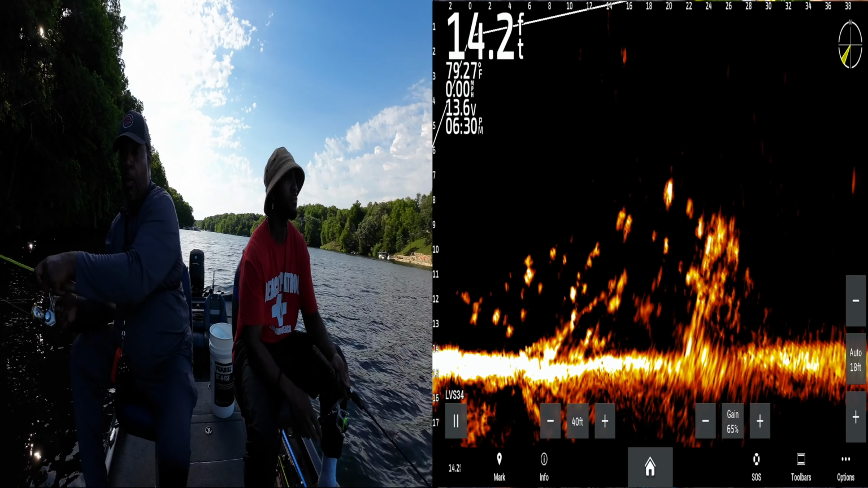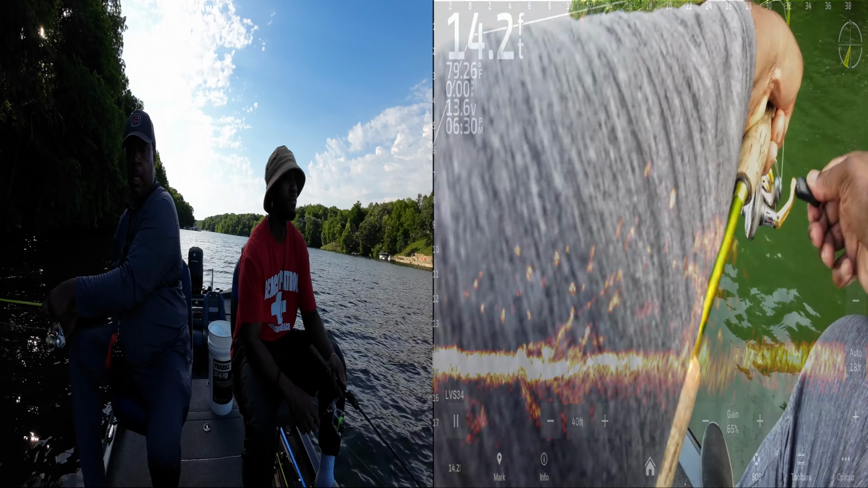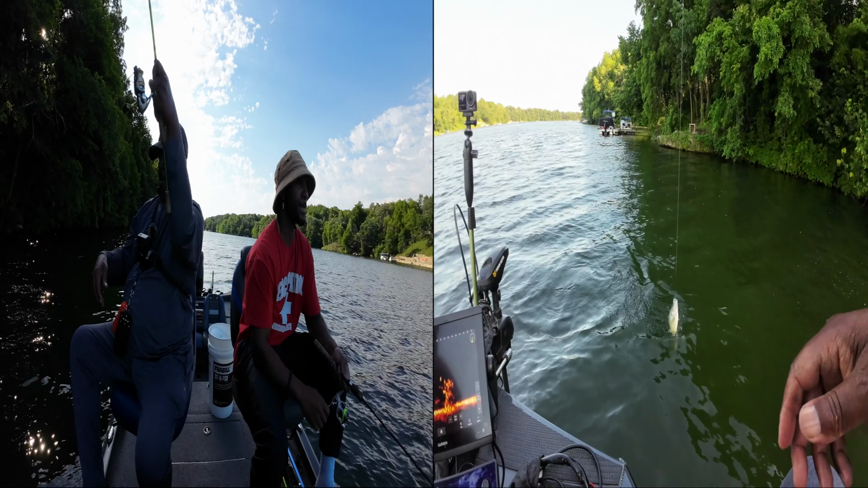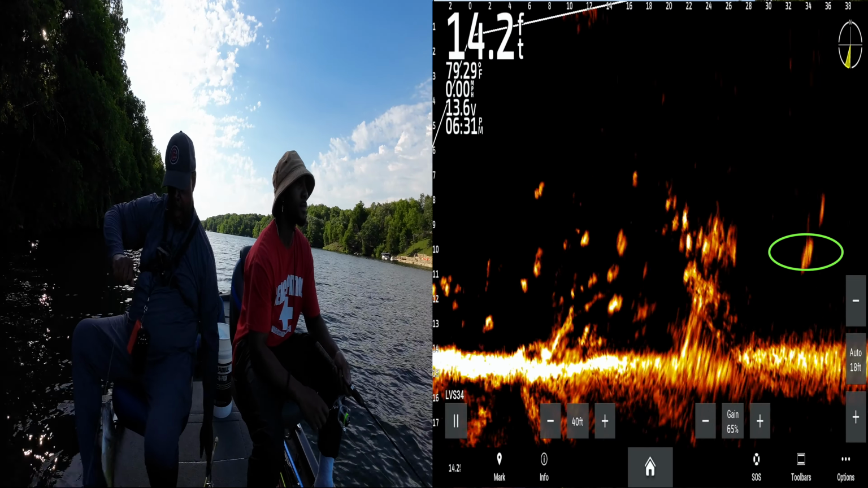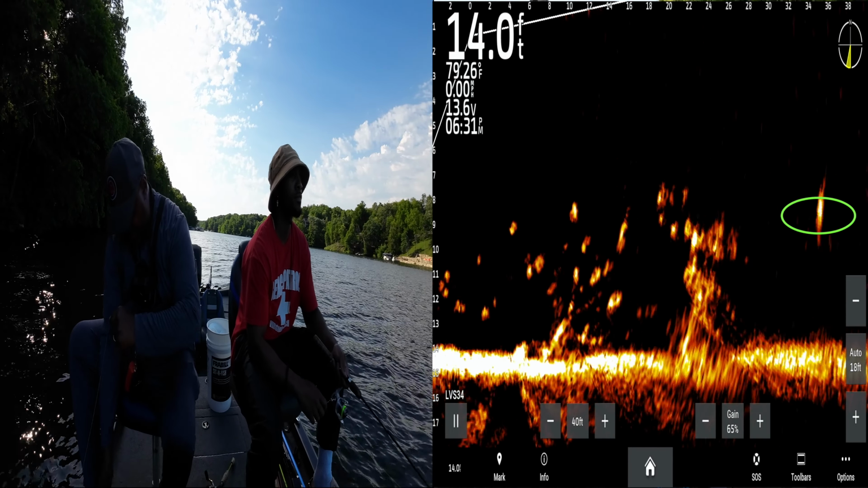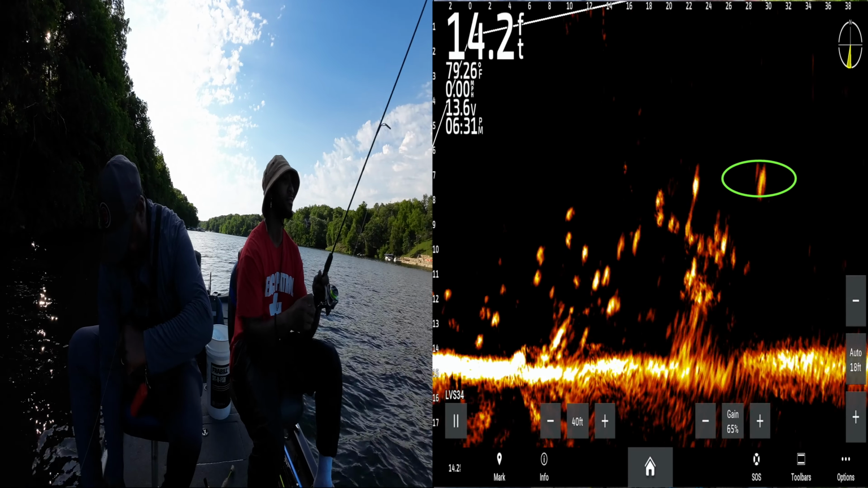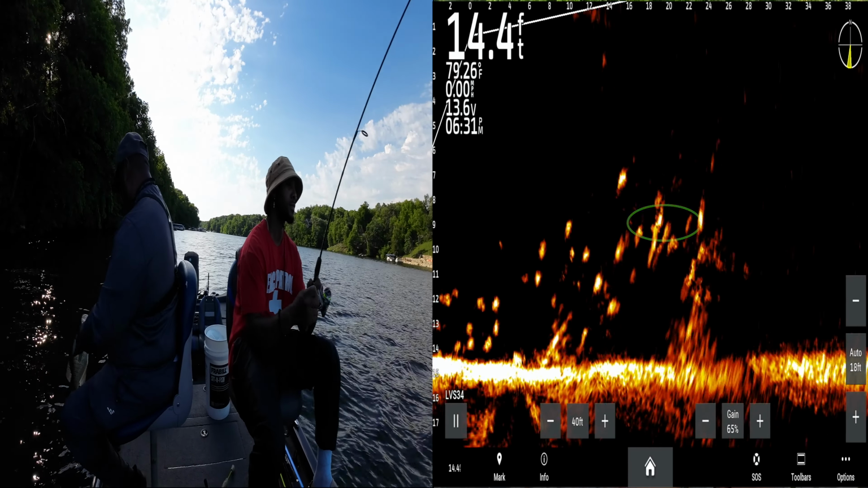He felt like a big one, or looked like a big one. Yep, pretty good size. Decent anyway. Slow your roll, son. Got him. We just got a double. Just got a double.